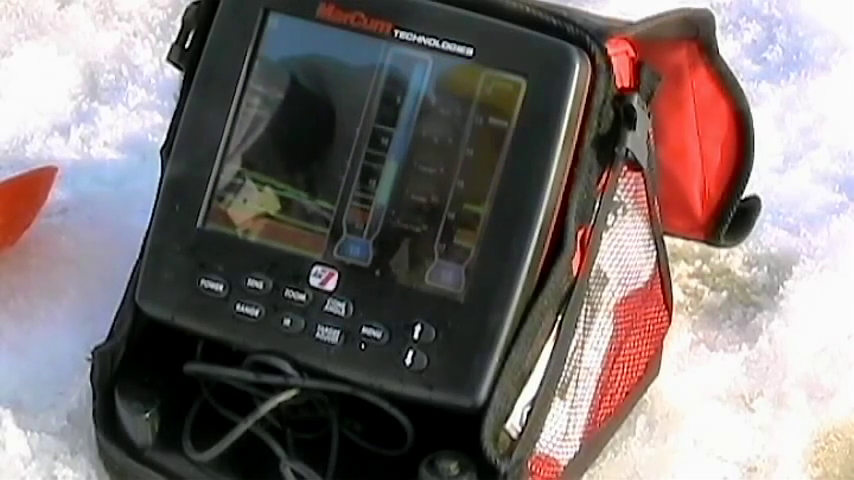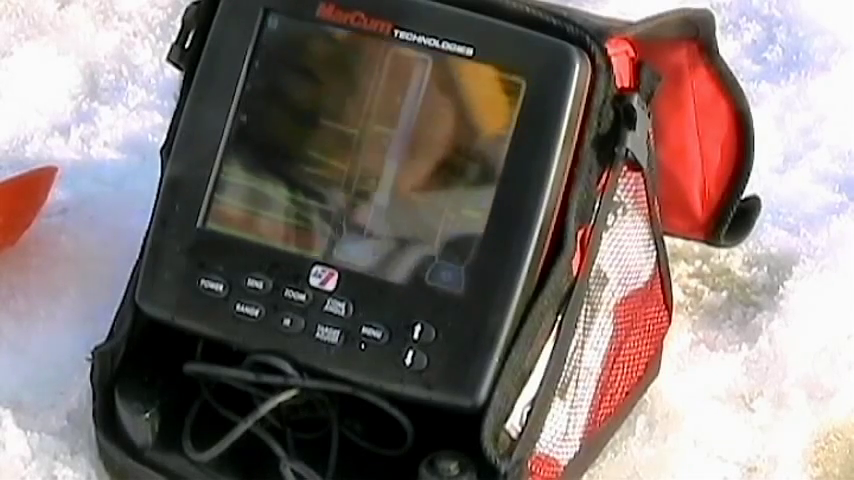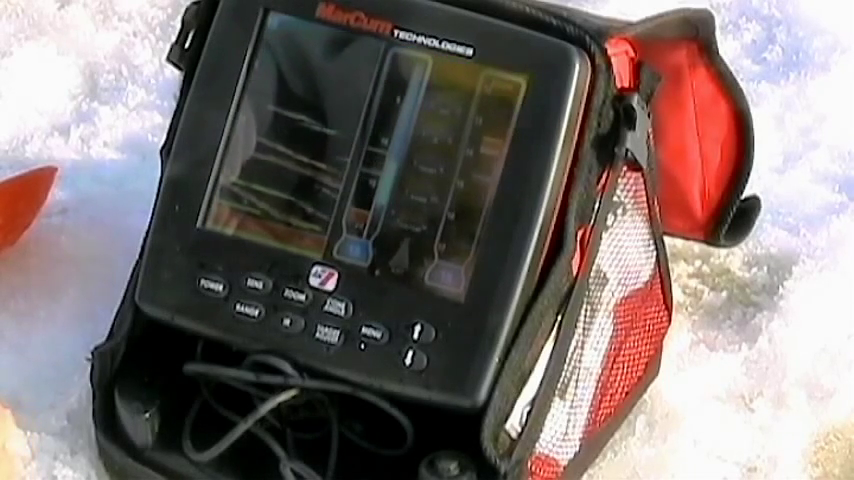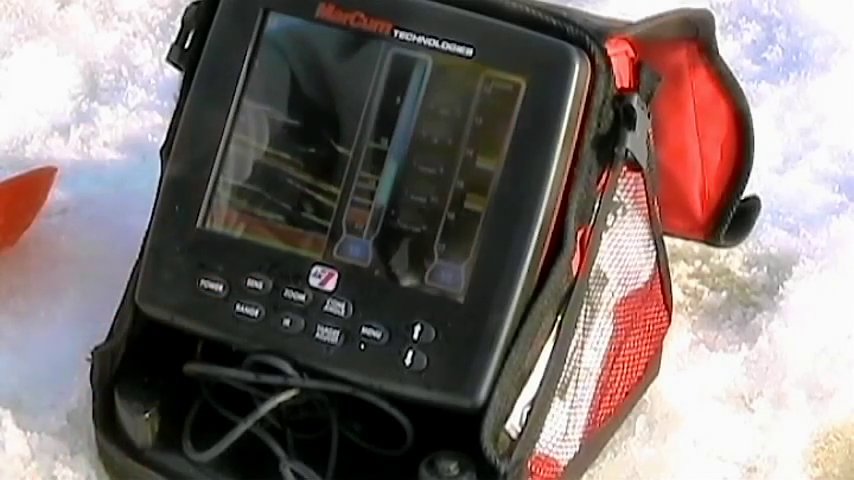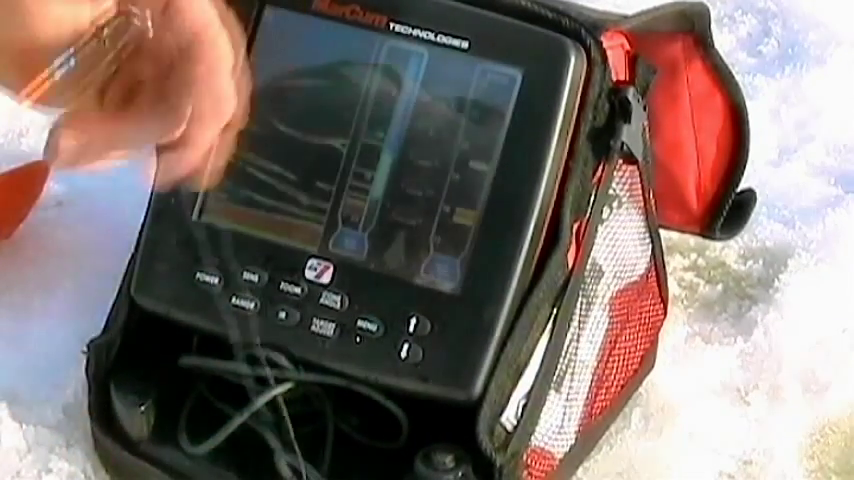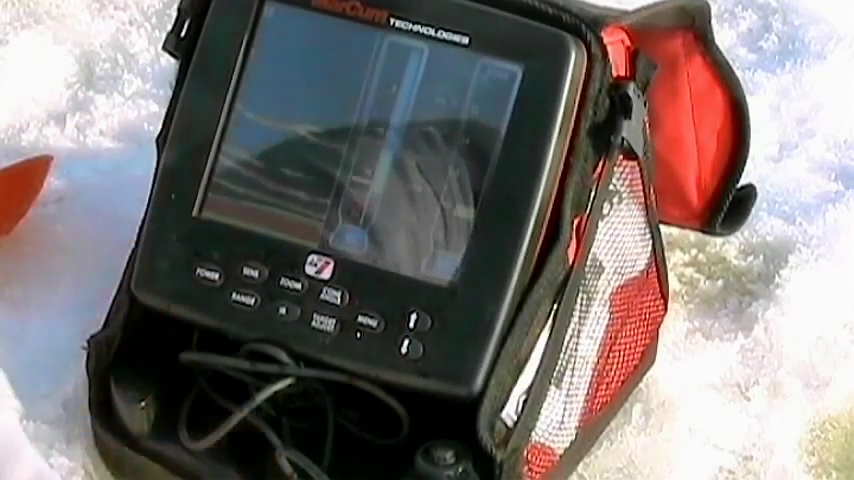Now I've played with a few of the settings on this Marcum. One of the settings I found to be wicked perfect after playing a lot of times was the factory reset. If you add a few of these features and move a few of these around and put it into factory reset, other than adding a little sensitivity or changing the zoom, you really don't need to do a lot to make this perfect. Look at all the fish down here.